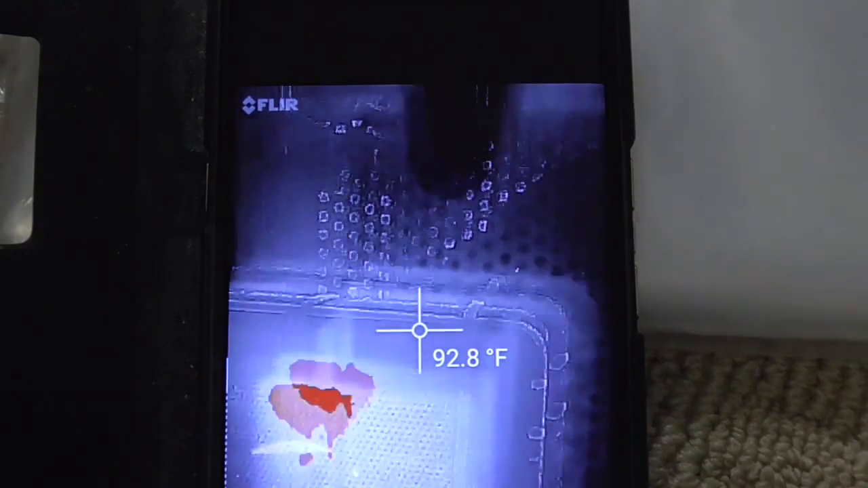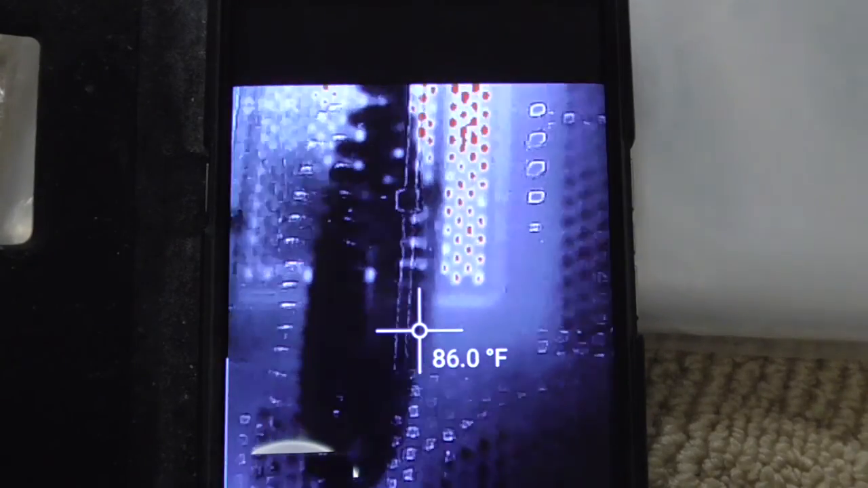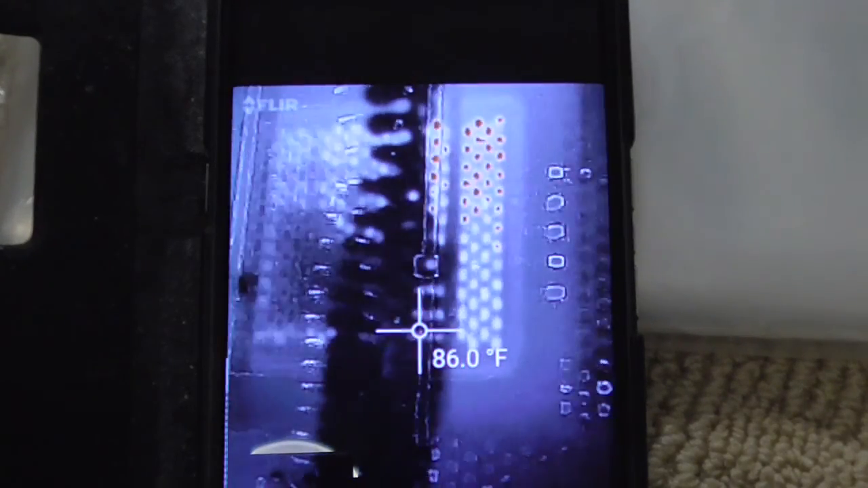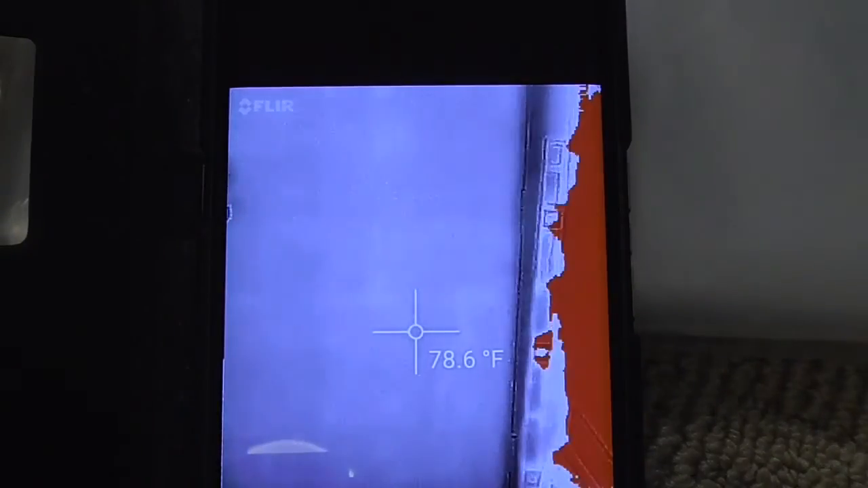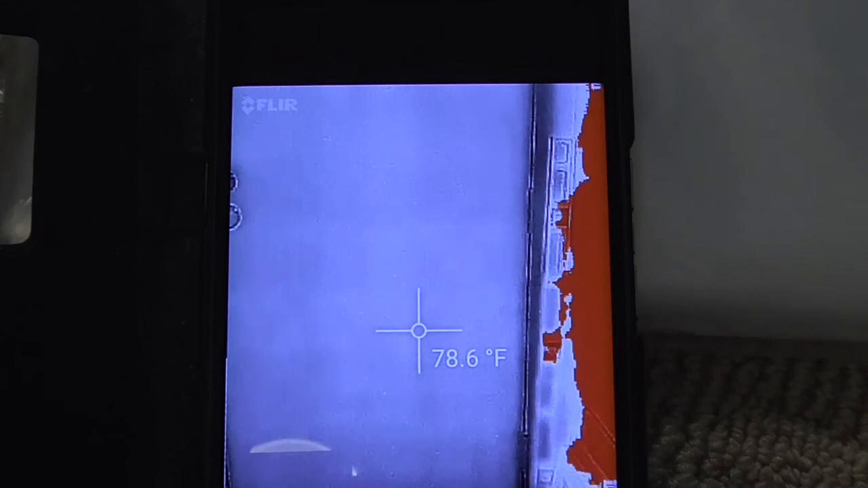We're back to using the hottest mode. That is my cable modem. Some heat coming out of there. You can see heat from the lights. Not too impressive. And if you were going to buy this because you wanted to find out if you had